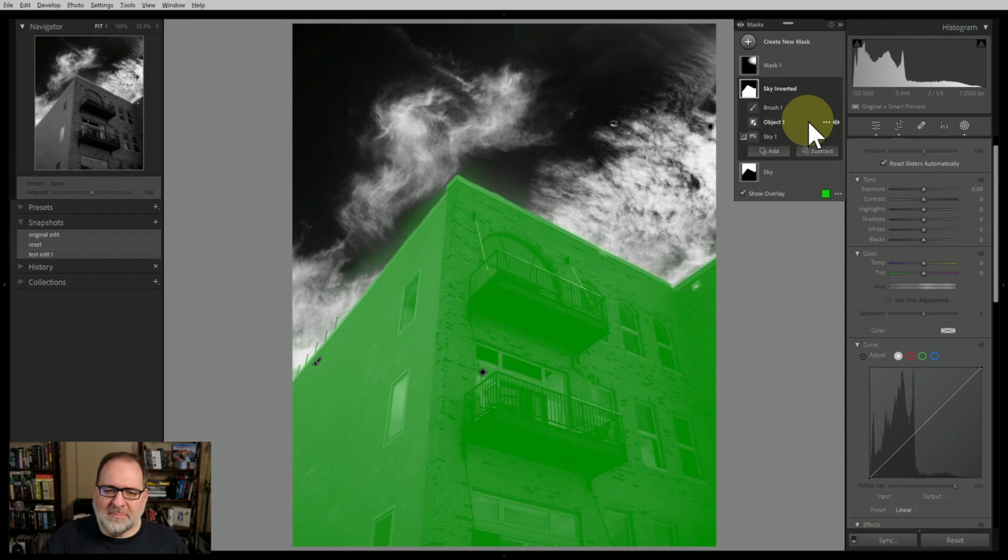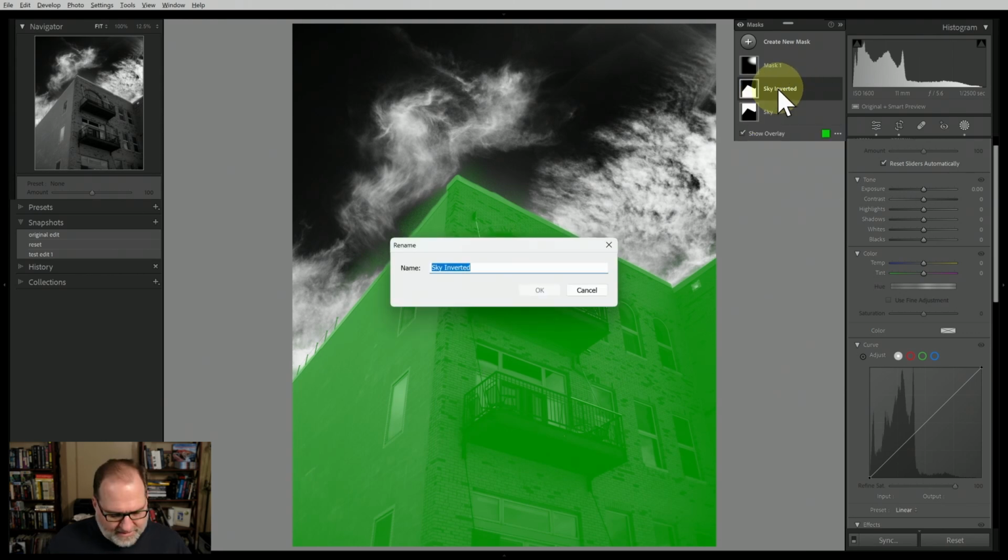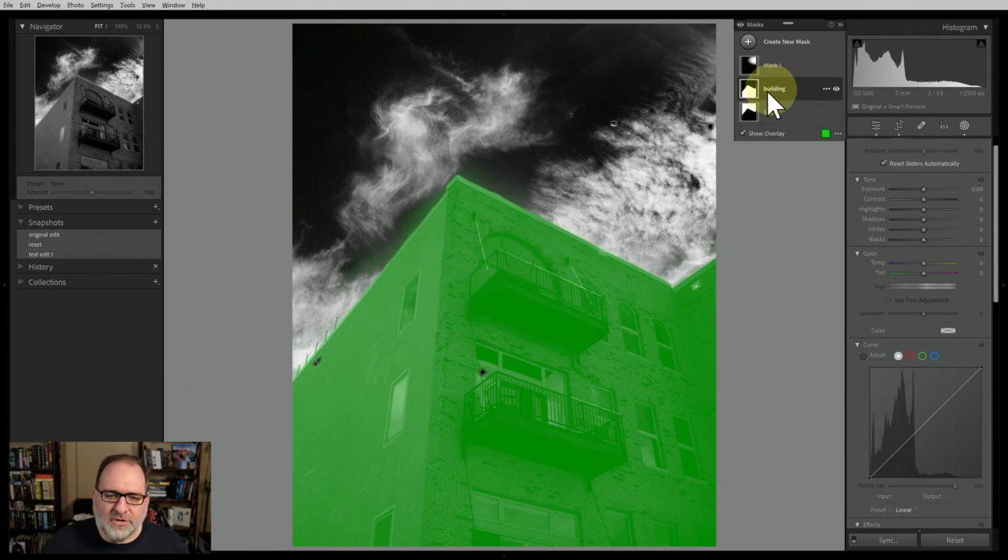In this case, I have some clean lines, but especially in landscapes, I find this to be a really useful tool. So I've got my sky inverted, and I'm just going to rename that to building, so I know that this is the building that I'm looking at. You can see here that I've got a little bit of bleed.